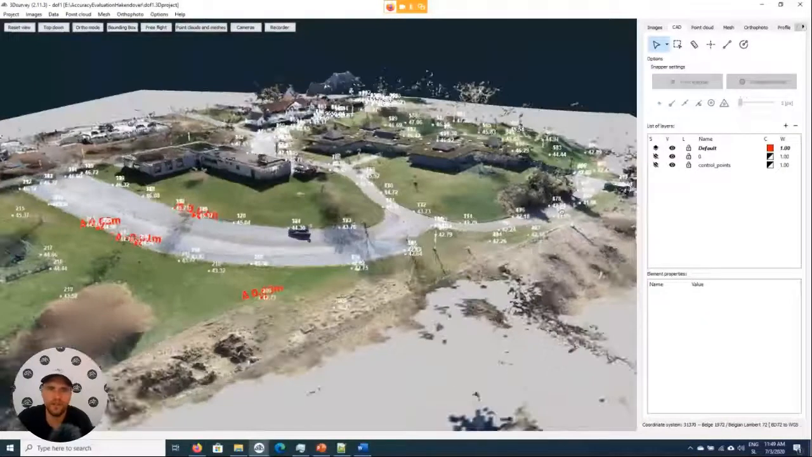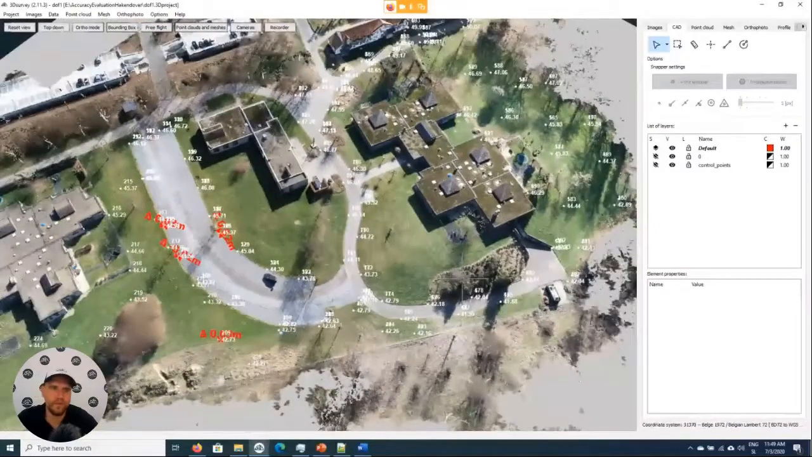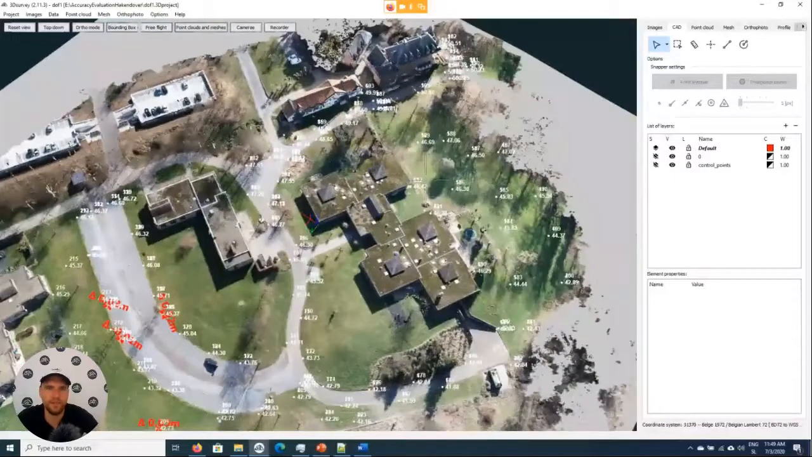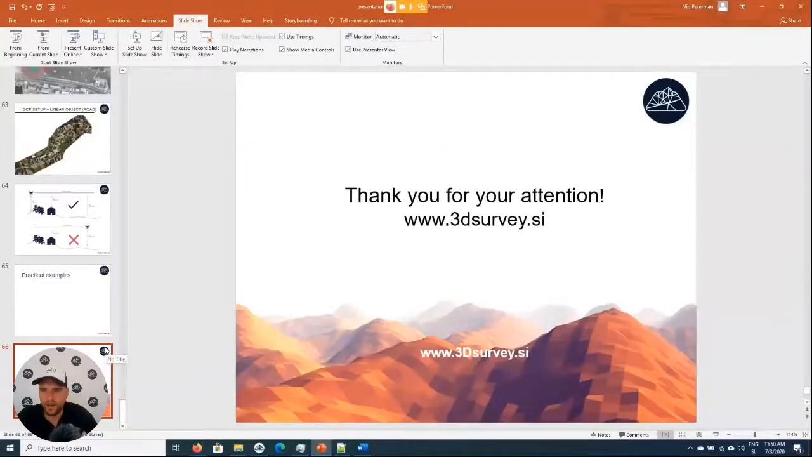And it would be kind of pointless to spend 2 days mapping this area with a total station if we can do it in half a day instead with the drone. So, okay, these were now some practical demonstrations. I'm sorry because we went slightly over our budget with time.